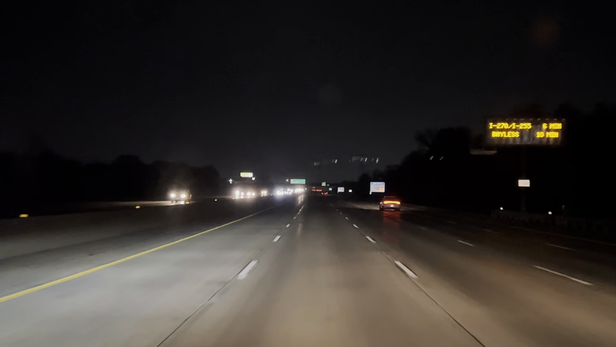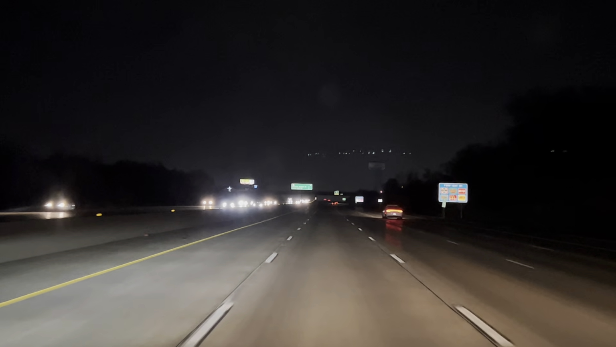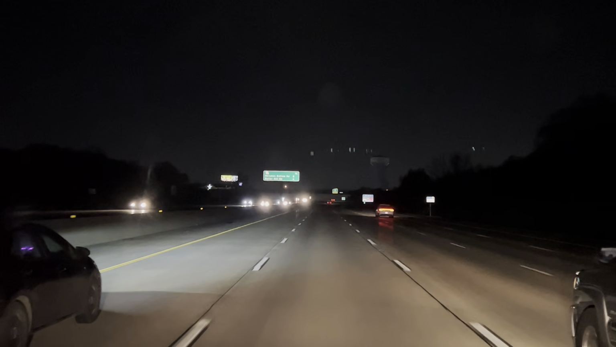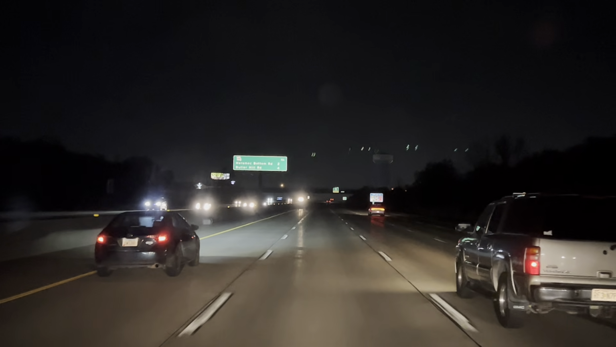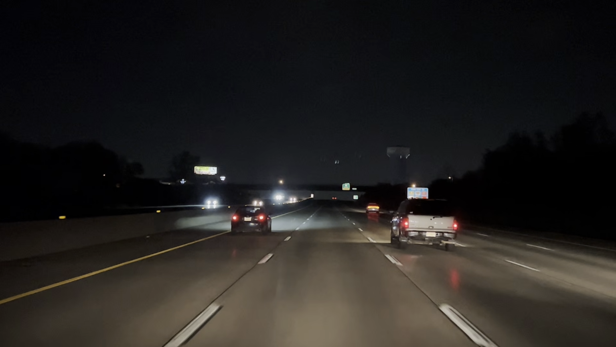But this is what it's like to drive through St. Louis at night. Everybody's kind of bottlenecking. Everybody's scared to pass this cop, so now everybody's kind of bottlenecking right here behind us. Let's see if somebody's brave enough to do it.